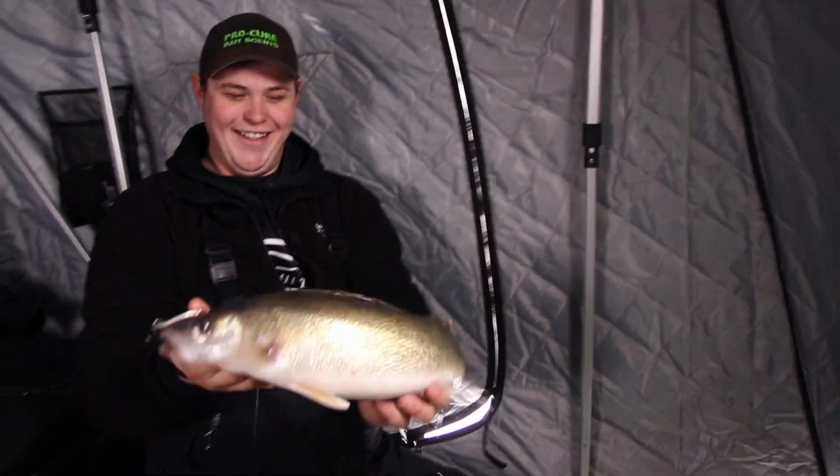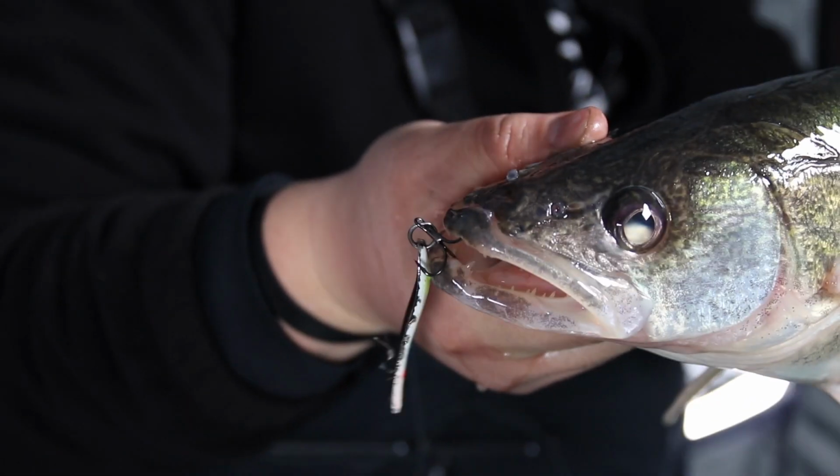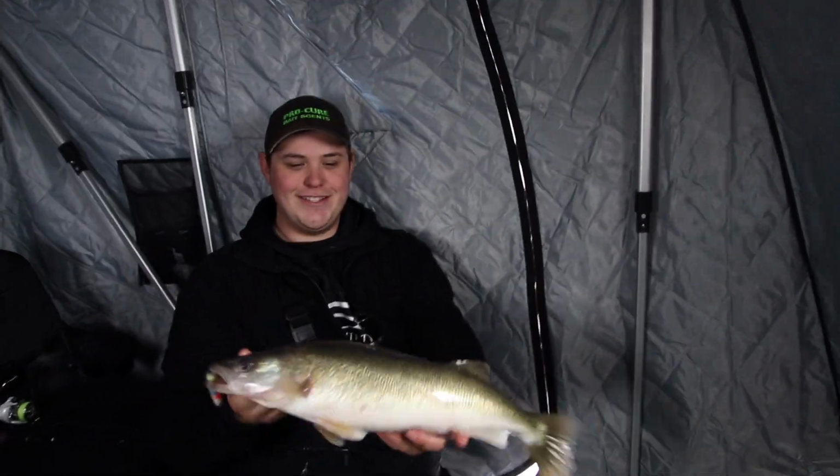There we go. That's not a bad fish right there. Those are the ones you like too, because that fish just came rocketing up off the bottom. Gave it a little bit of a jig, and bang, there he was. What a nice Saginaw Bay walleye.